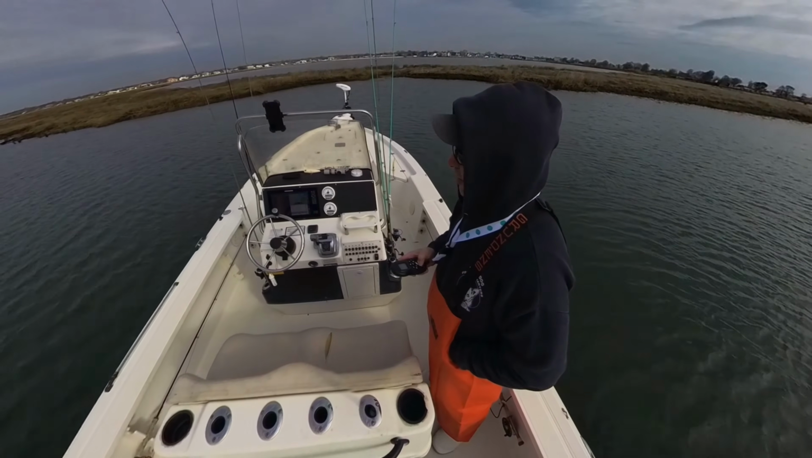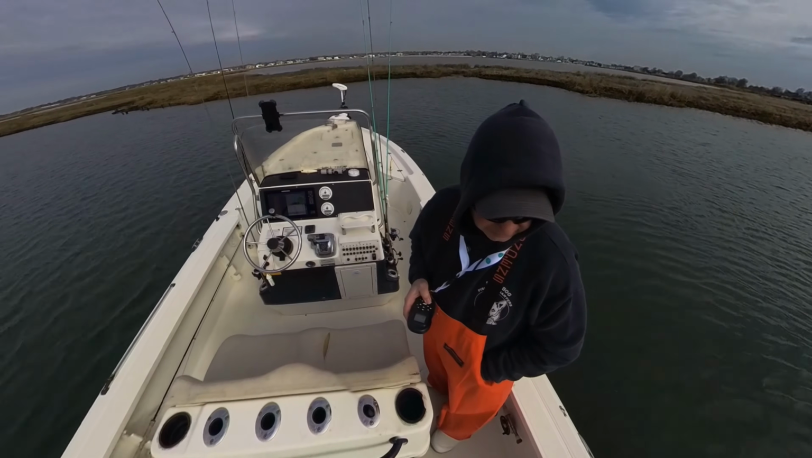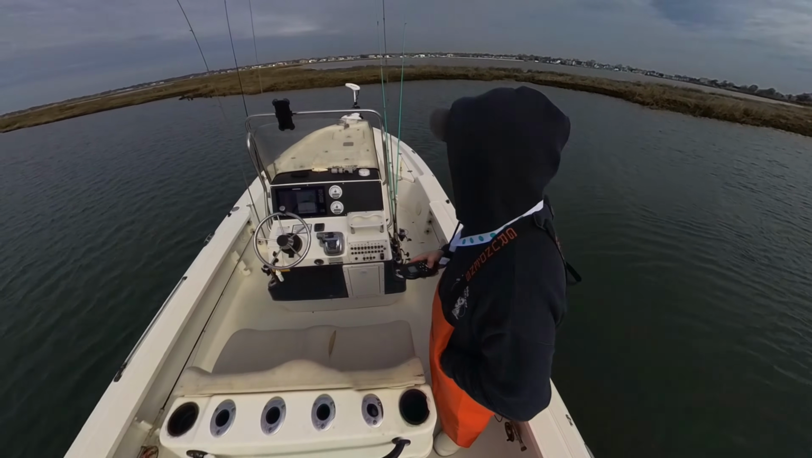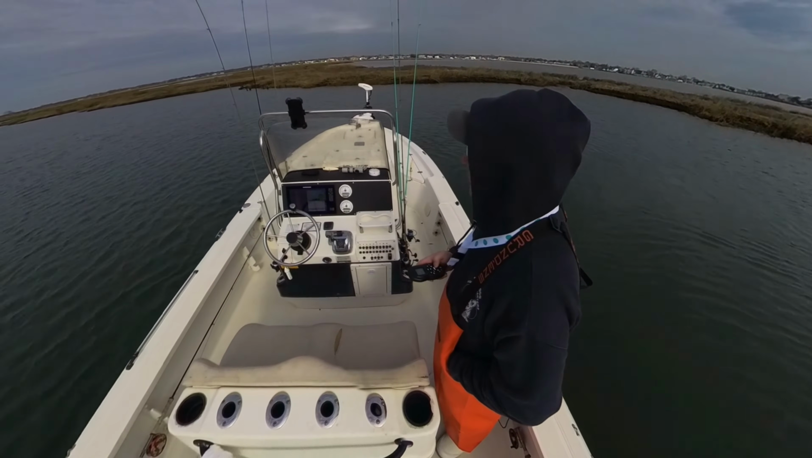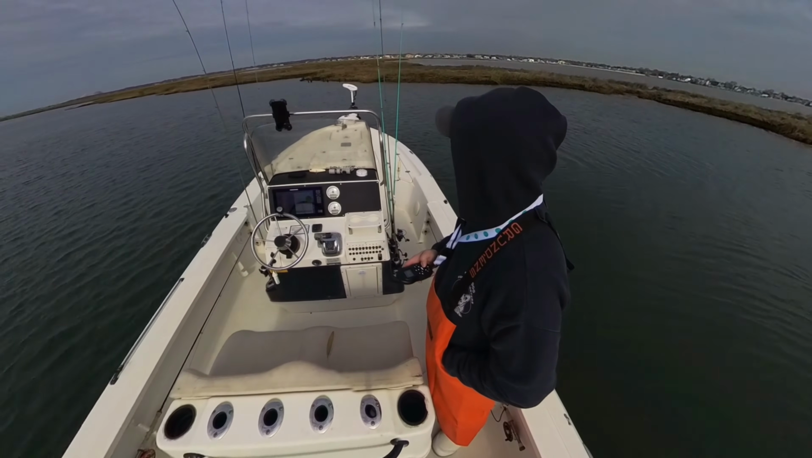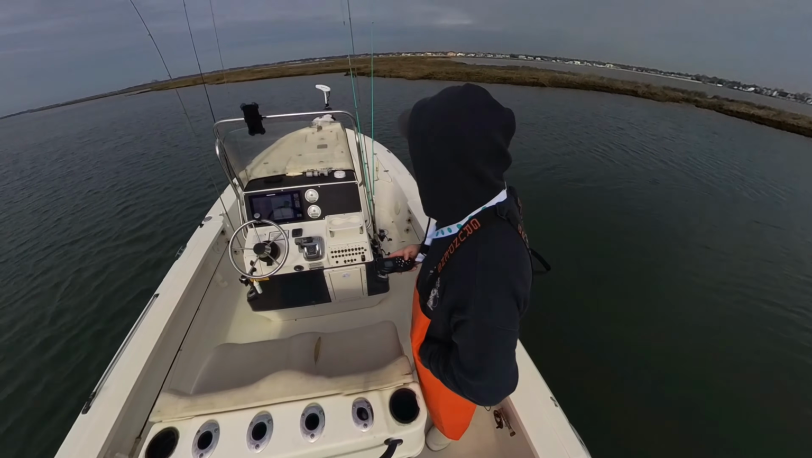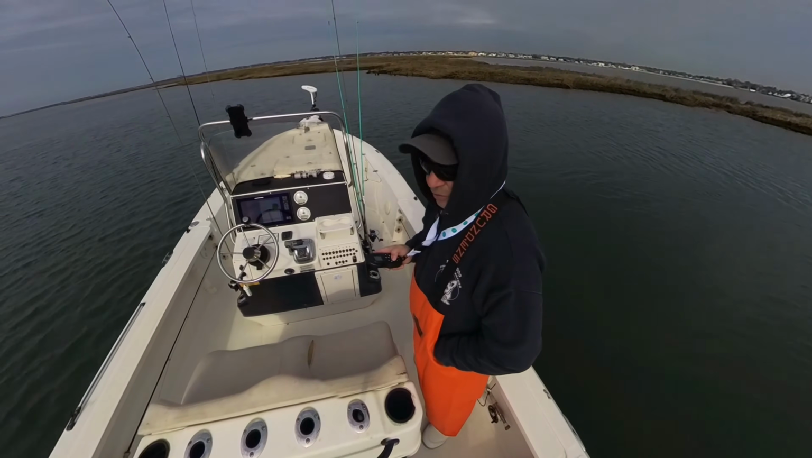Let that trolling motor pull us, pull us, pull us. Get it in the right direction. Make sure you don't use too much thrust.